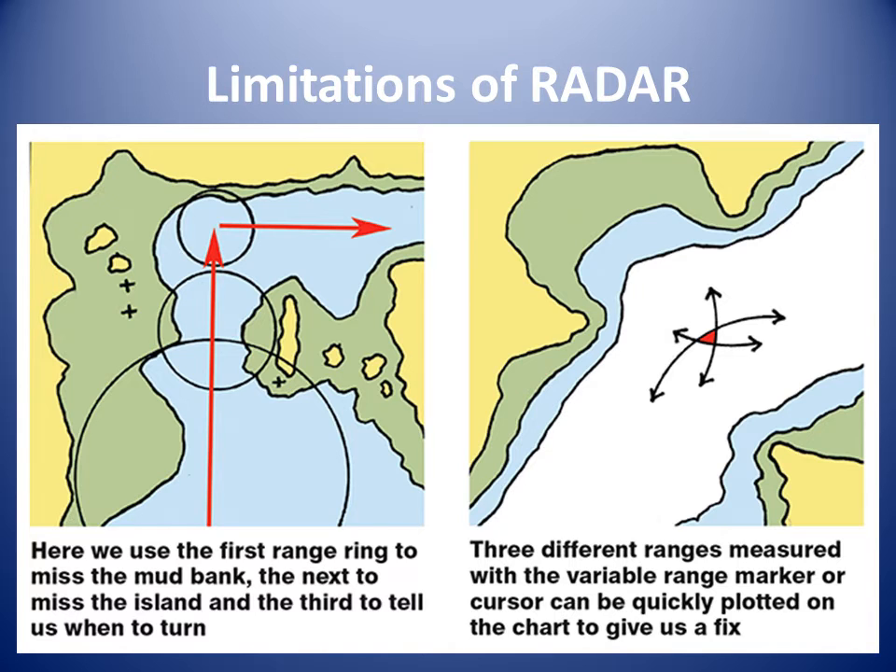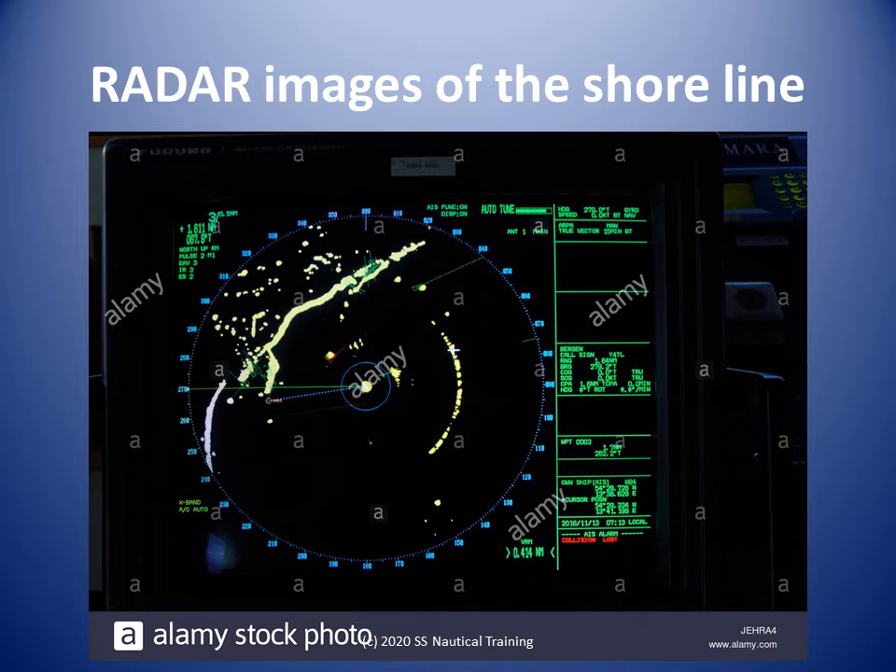as position lines. The image of the land appearing on the screen is different from the nautical chart of the area. The image is different because certain features on the shore will not return echoes because they are blocked from the radar beam by other physical features or obstructions.